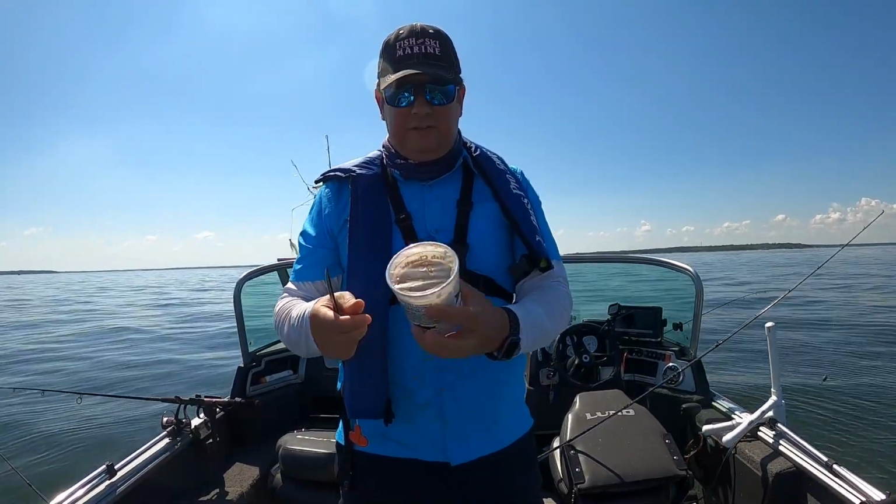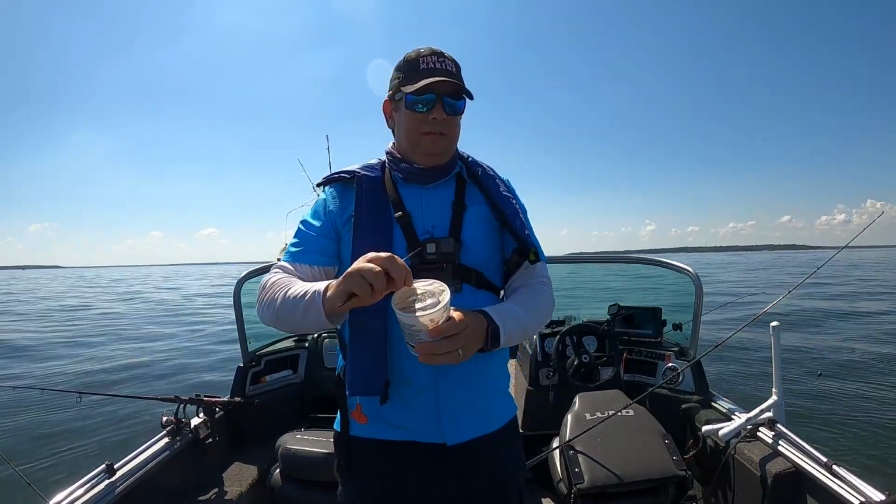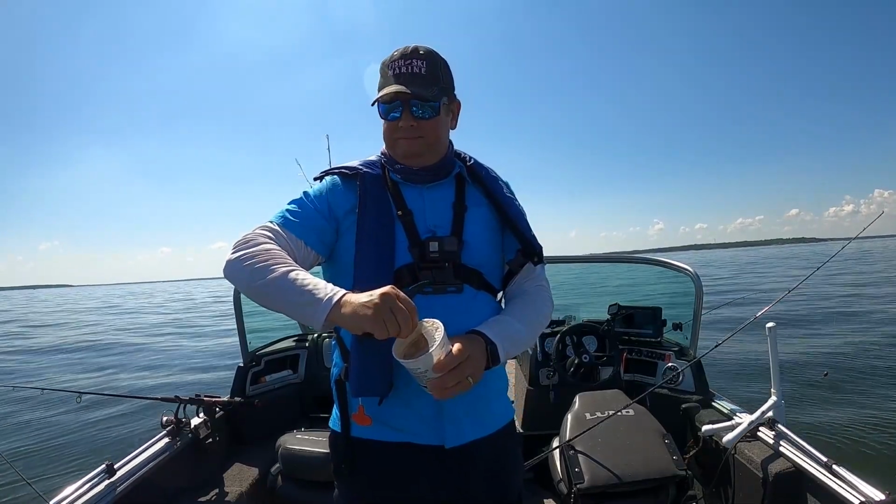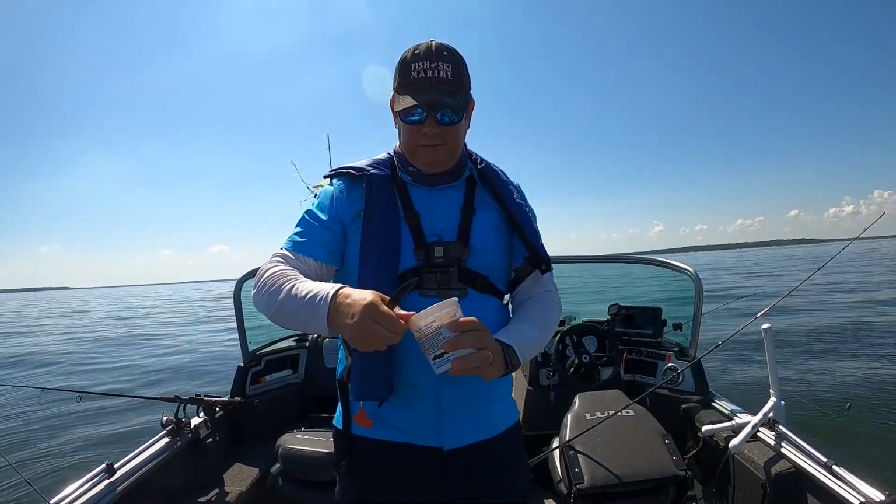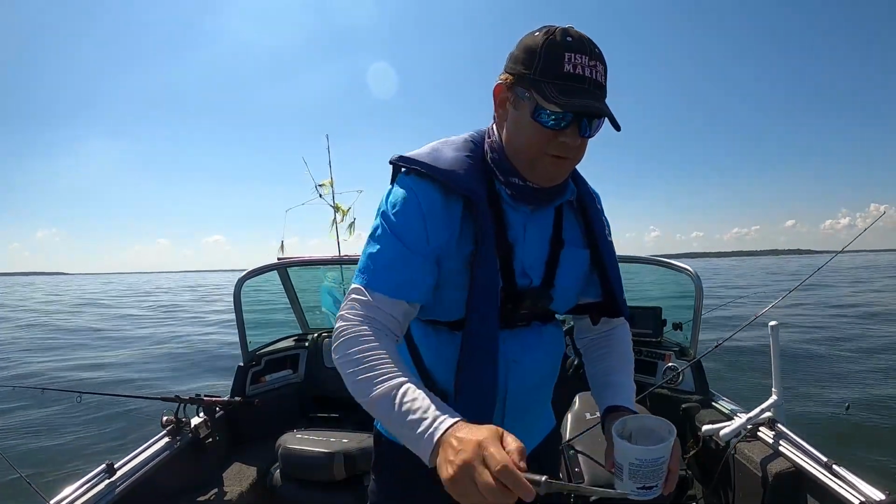Alright, so since I see a lot of catfish out here, I decided to actually bring some punch bait. So this is Catfish Charlie's shad dip bait. So I'm going to take this and basically dip my treble hook into it, and then use that for bait for the catfish.